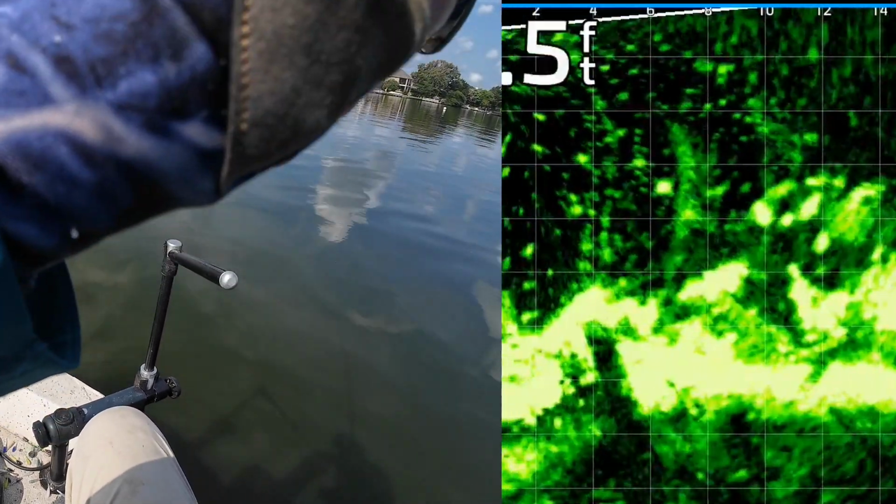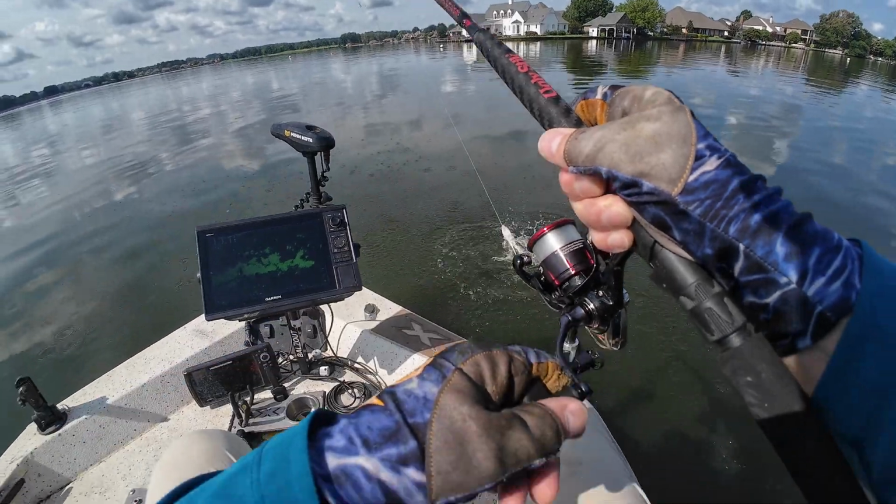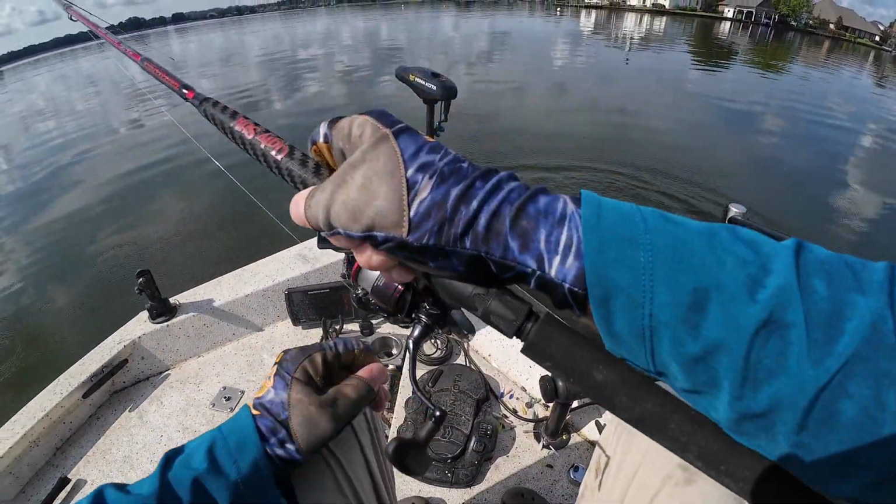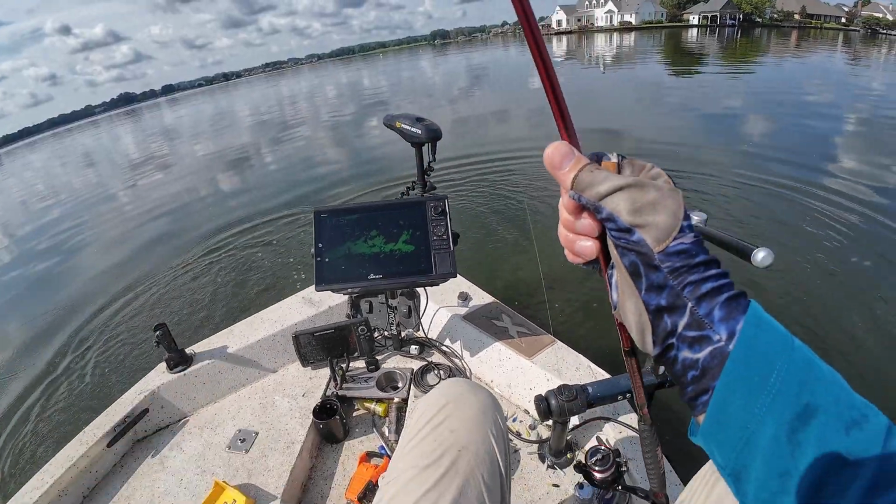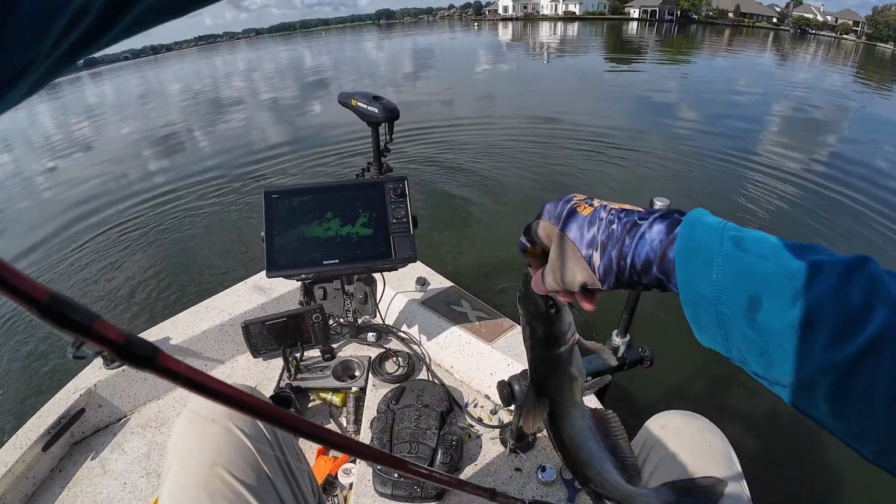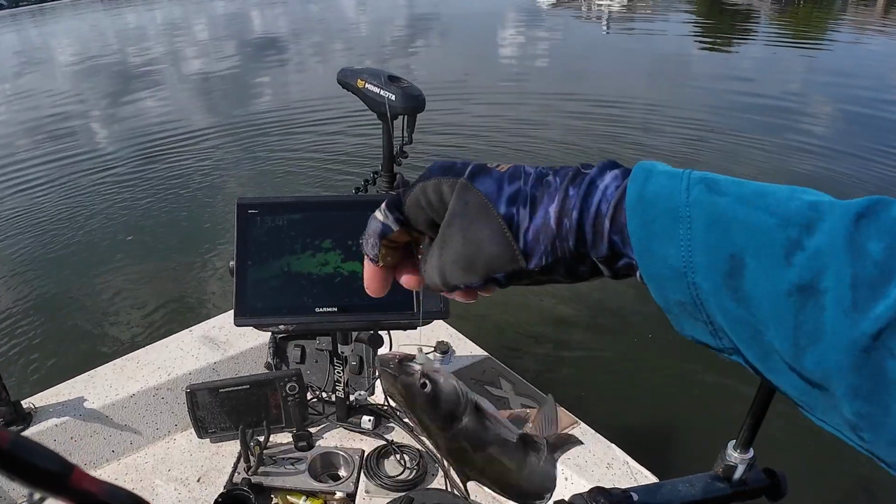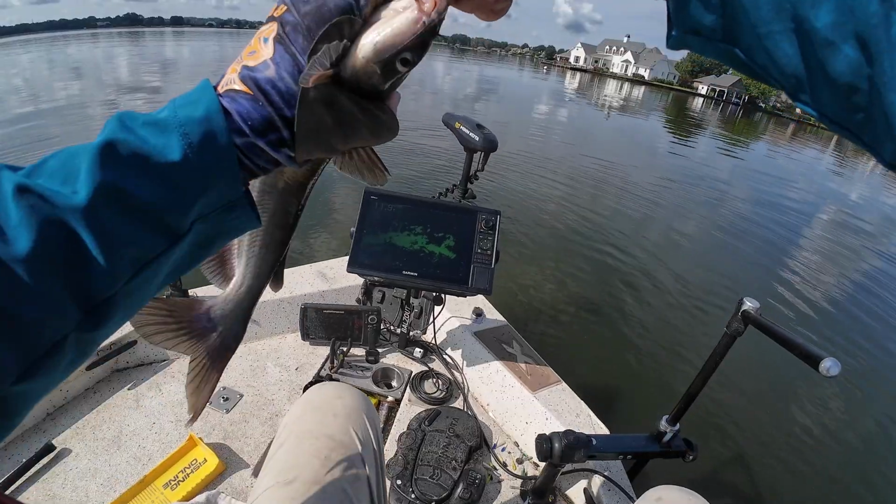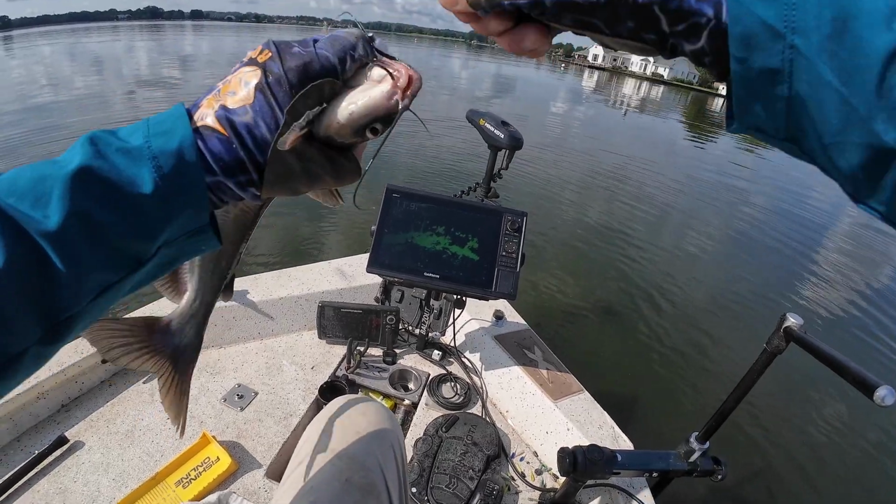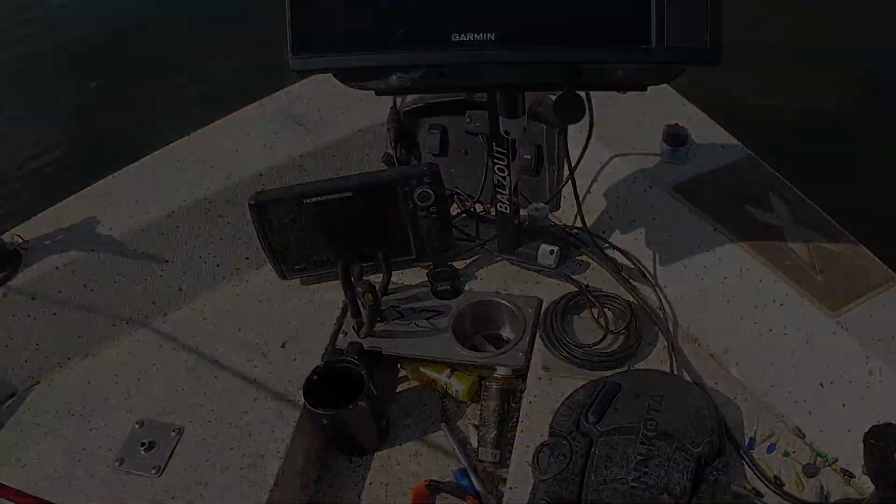Sometimes it'll be a crappie. When they first hit, for about a second, you think, oh man, I got a toad crappie on here. But then when you know it's a catfish, it's a little bit disappointing. Being outside, being able to catch any fish, it's such a blessing. I'd much rather be out there catching catfish, trying to catch crappie, than to be in the house.